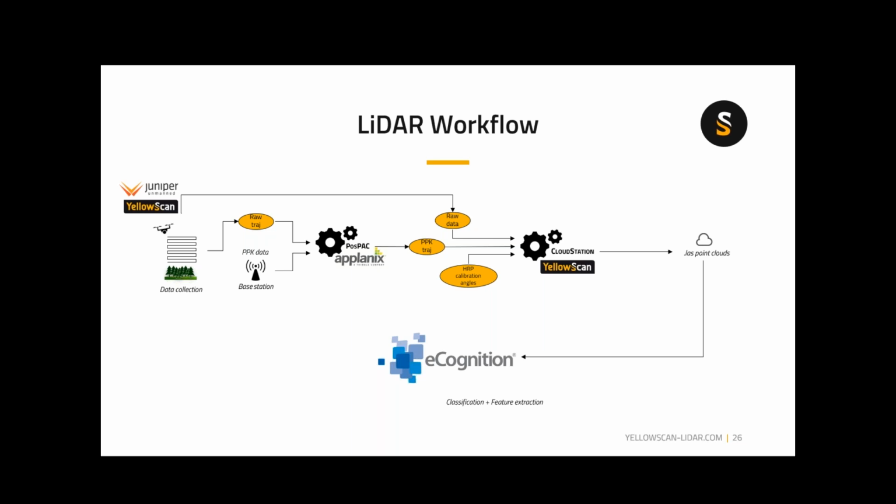And then from there, of course, we take the data, the base station PPK and the raw trajectory data, into Planex's PAWSPAC software, where we do a trajectory correction. Added to that is the raw data from the scanner and the IMU data, which is the pitch, roll, and yaw angles, into our CloudStation software. We combine those products to get a calibrated LAS point cloud, which at that point is available for use in one of many different workflows. In this case, it is directly digestible by the eCognition software.